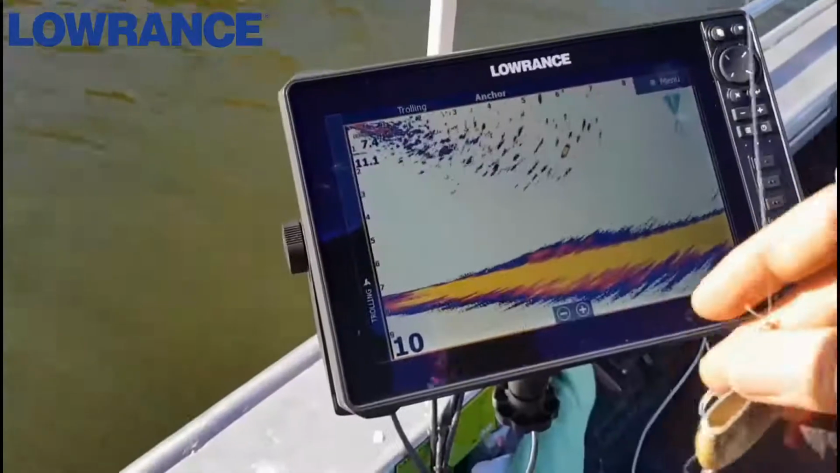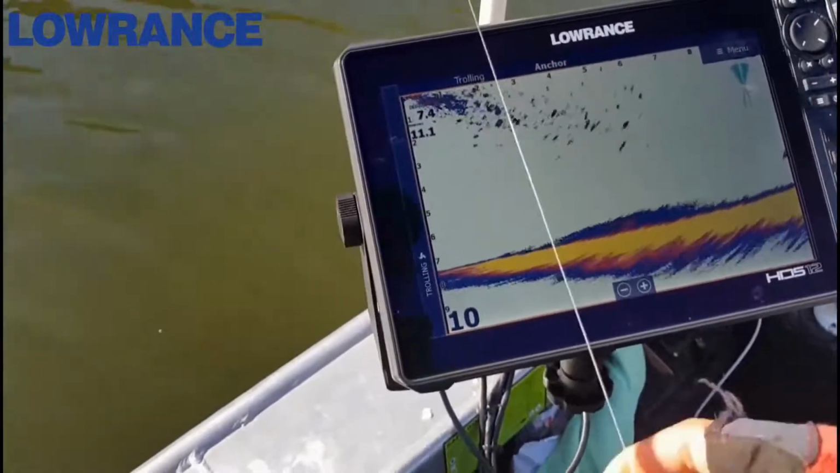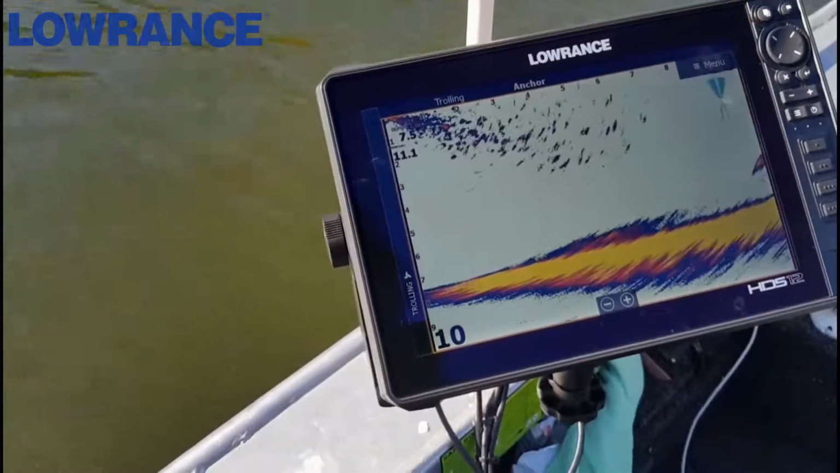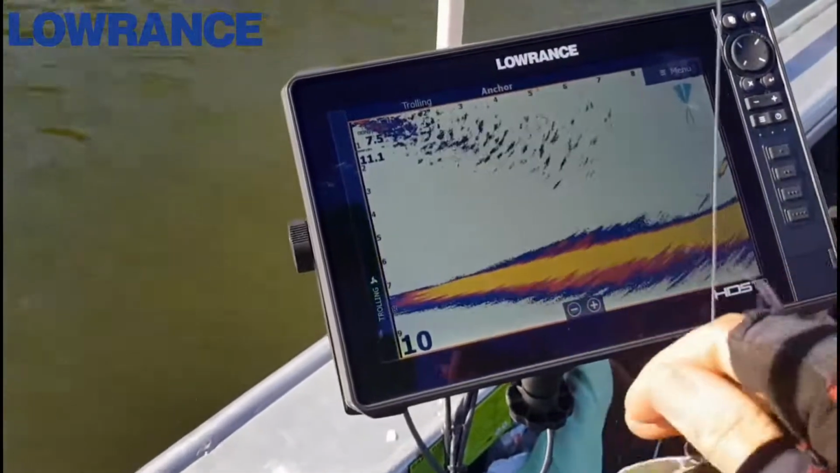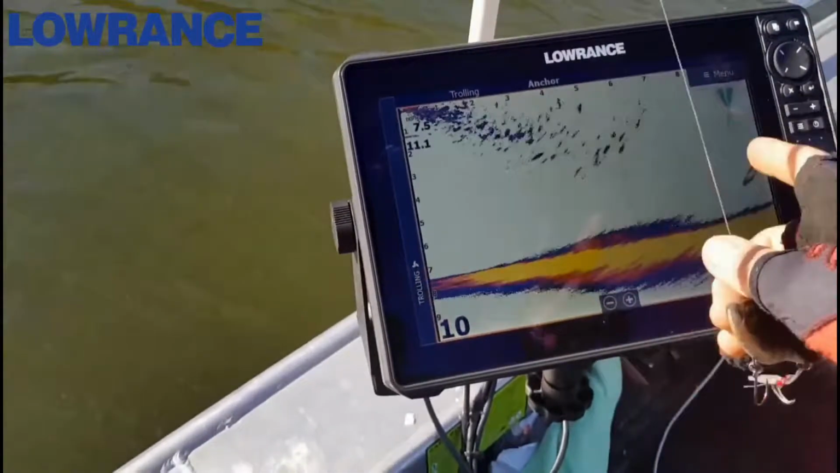G'day folks, I'm going to run through a couple of scenarios when casting and trying to work the bottom with lures. What I find a lot of the time is people are casting, let's say a lipless crankbait for example, and they're letting that lure fall and they're clicking the lure into gear straight away. You're going to lose a lot of range.